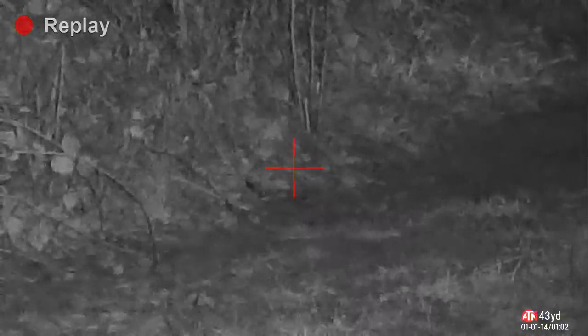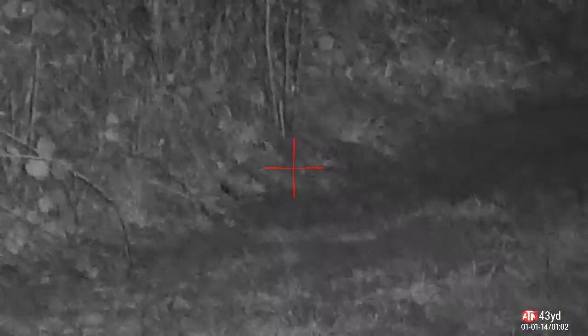I wrapped it up for the evening and headed home. I got 14 kills, 14 shots in total, and recovered 9.